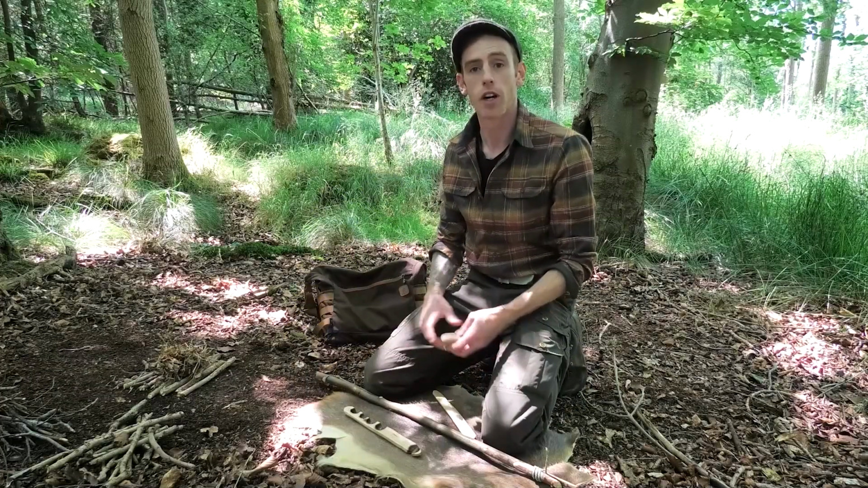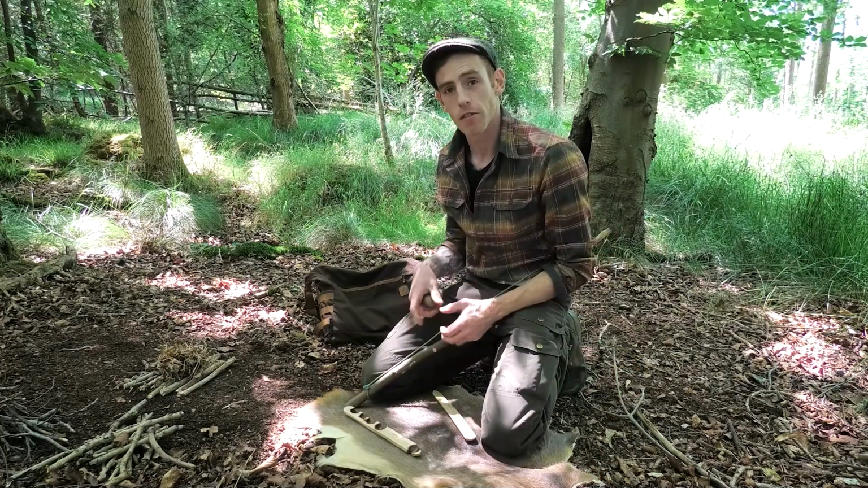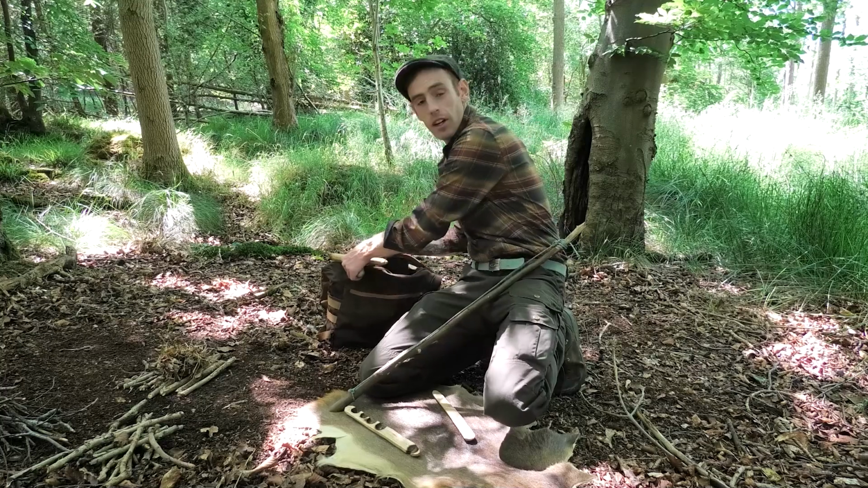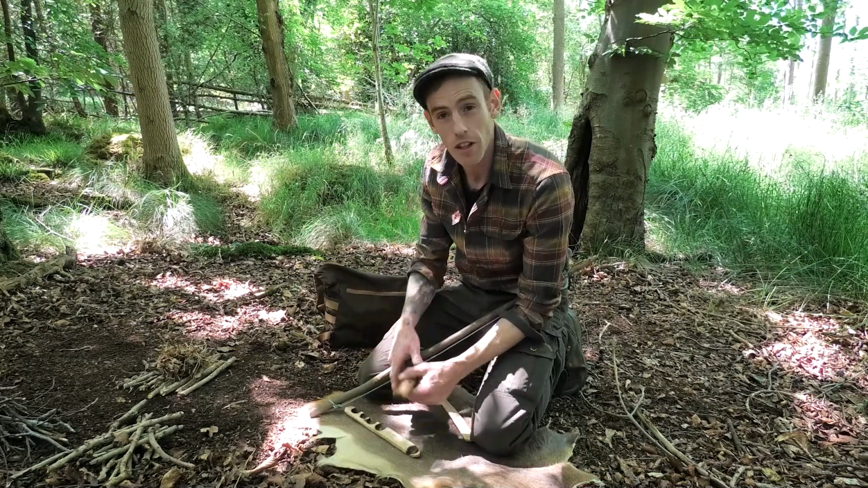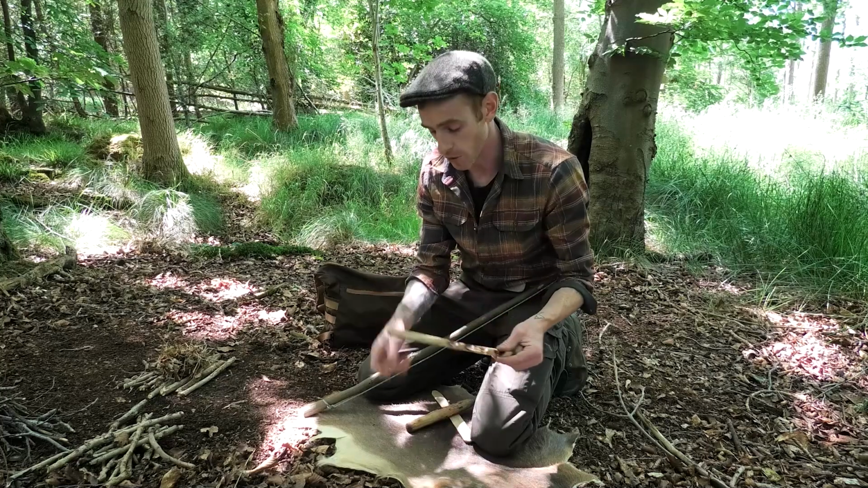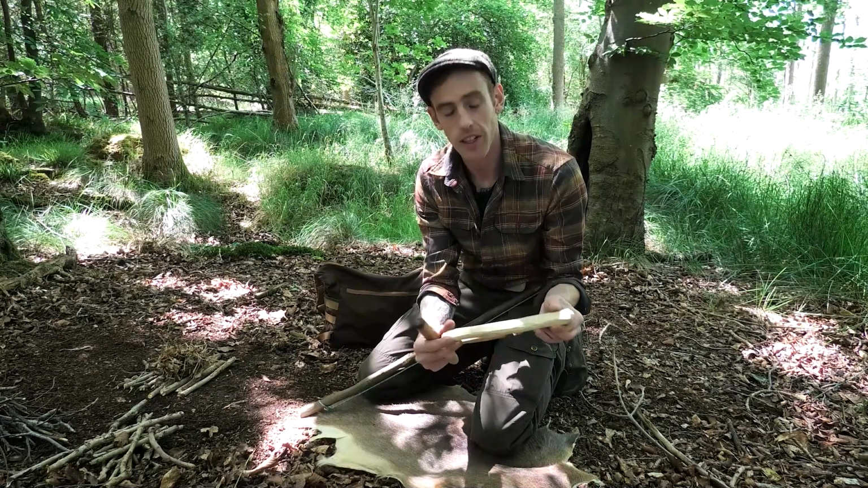Right, so bow drill fire by friction is probably one of the oldest methods of fire lighting that's known to man. Friction fire just relies on rubbing two bits of wood against each other to create just that, friction. The friction creates heat. Also the process drives a dust that builds up underneath where we've cut these notches out of this bit of timber. This is one that I've used before, all from the same branch. In fact, that's the other half, and it was all a spindle that I decided to cut down.